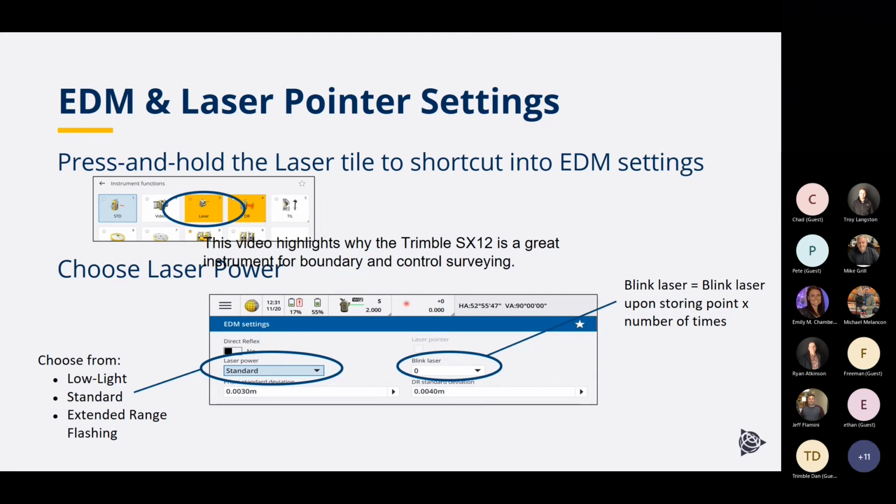Here's a screen showing some of the laser pointer settings. This shows the ability to select different environments that you're going to be working in. So if you're in a low light type environment, it's basically going to project the beam at a lower intensity, so that makes it look a little more defined.